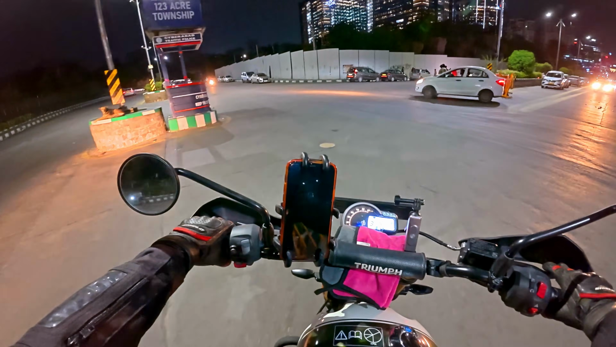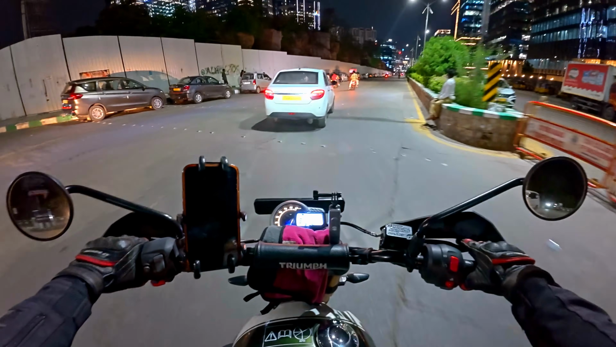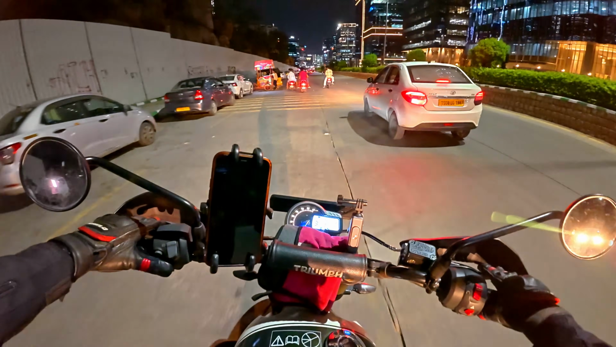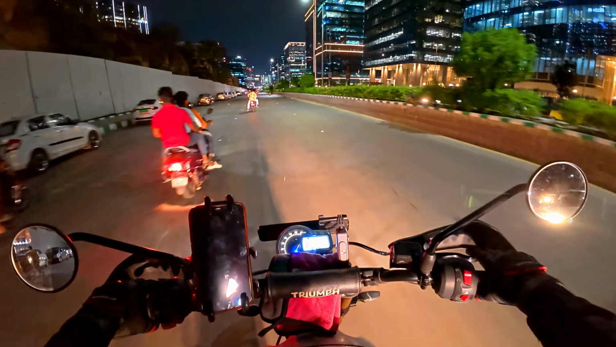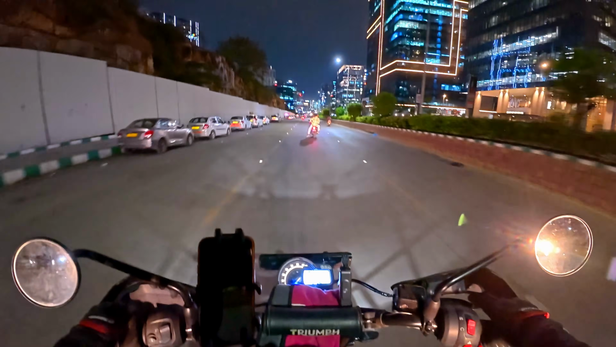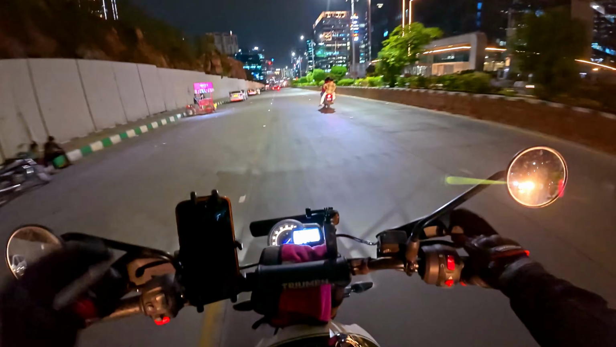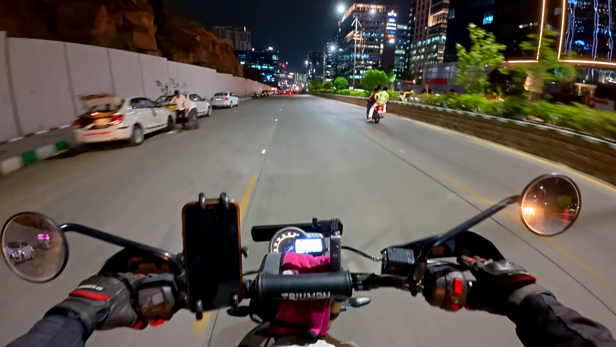Okay, so here comes the main road, where actually the people stand. See, here is some kind of reel being shot. And actually, it's not a Friday night, not even a Saturday night. So I could not show you exactly what happens here on this road. But I would just like to let you know, guys, this is the main road where all those things are being done, all kind of stunts and everything.